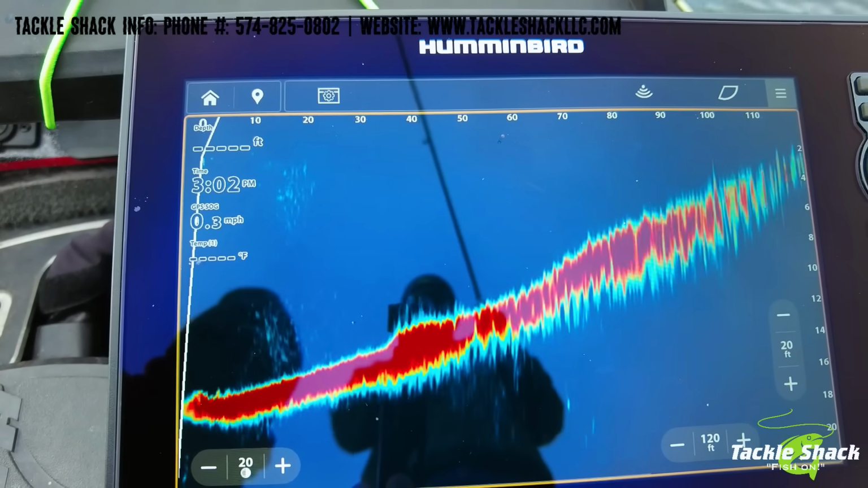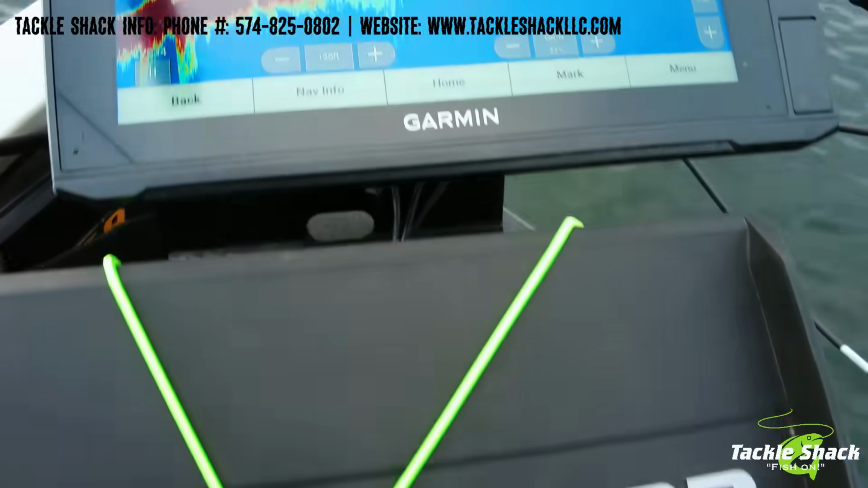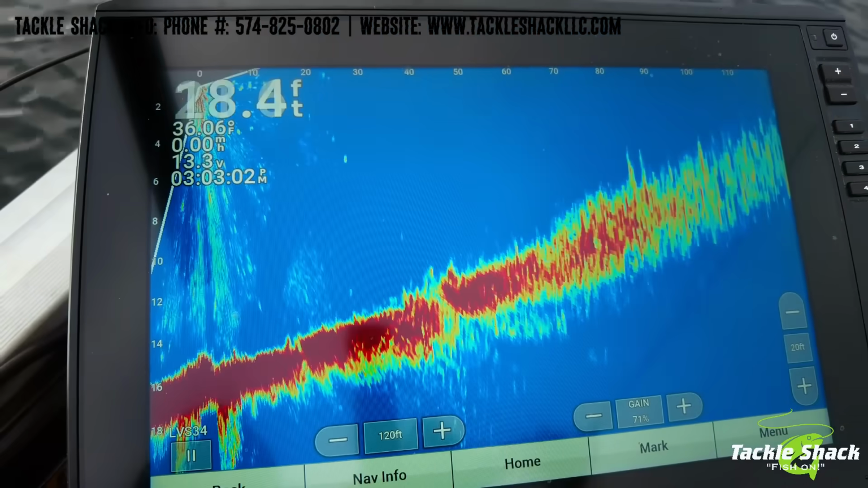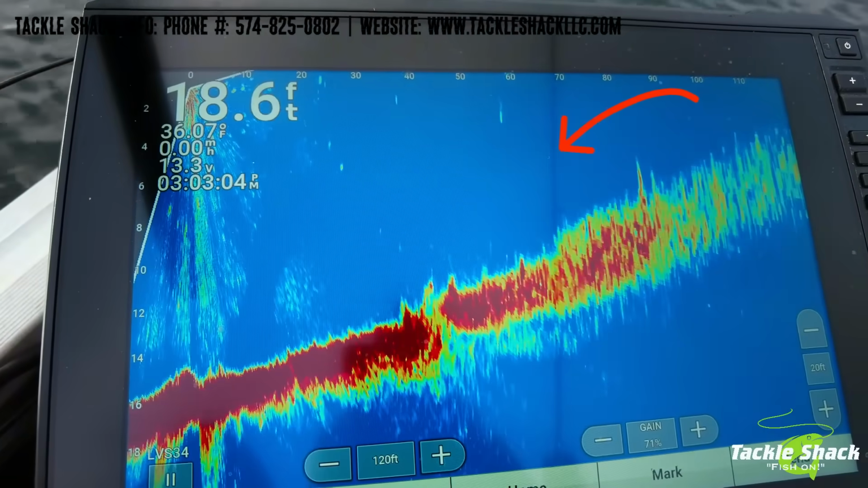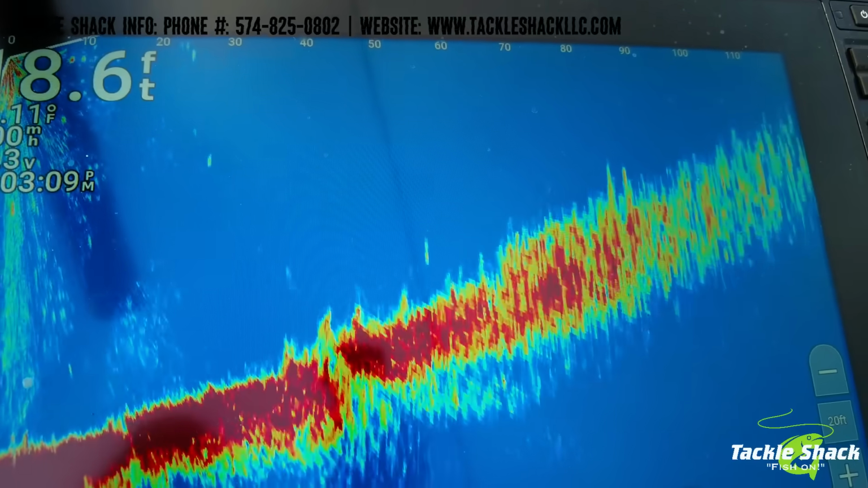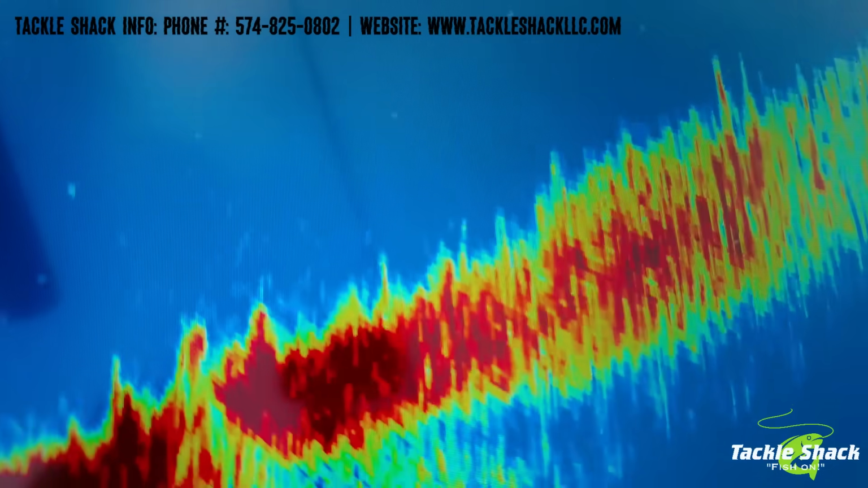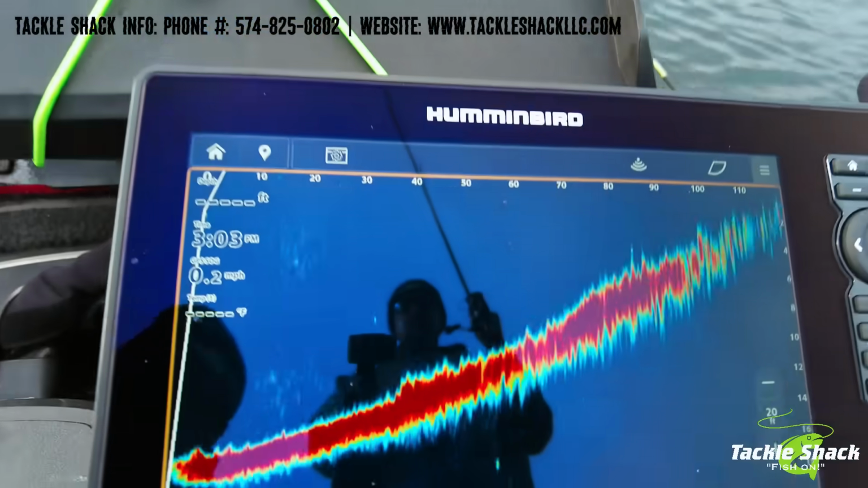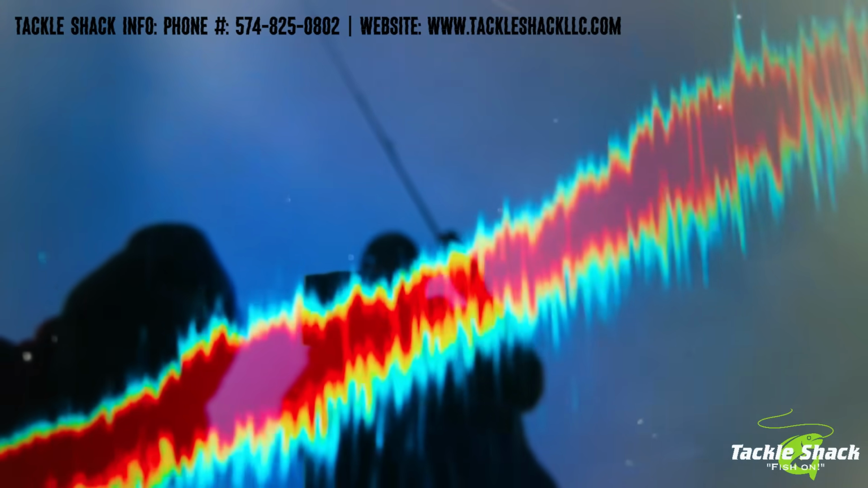And then you can go ahead and go to that Garmin, Brennan. I'll see if I can make that same cast real quick. There's my bait on the Garmin. Tried to get my first fish of 2025 knocked out here.